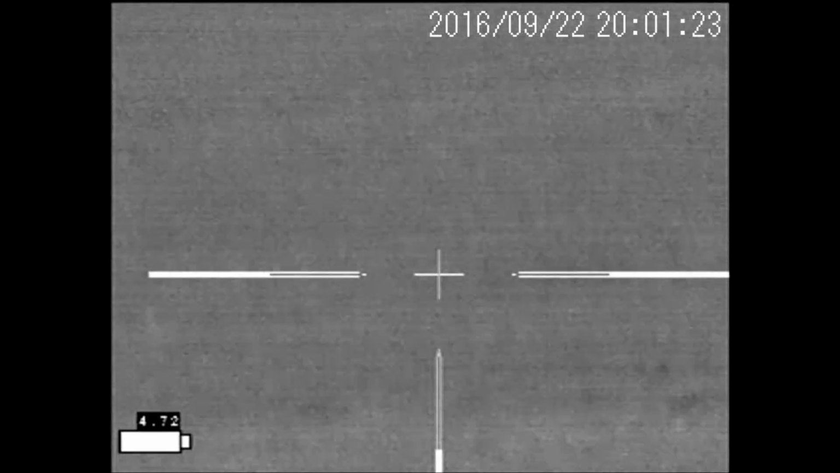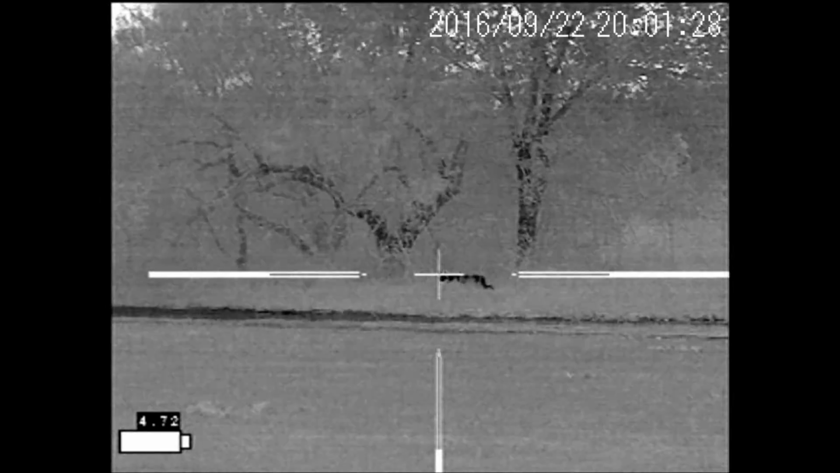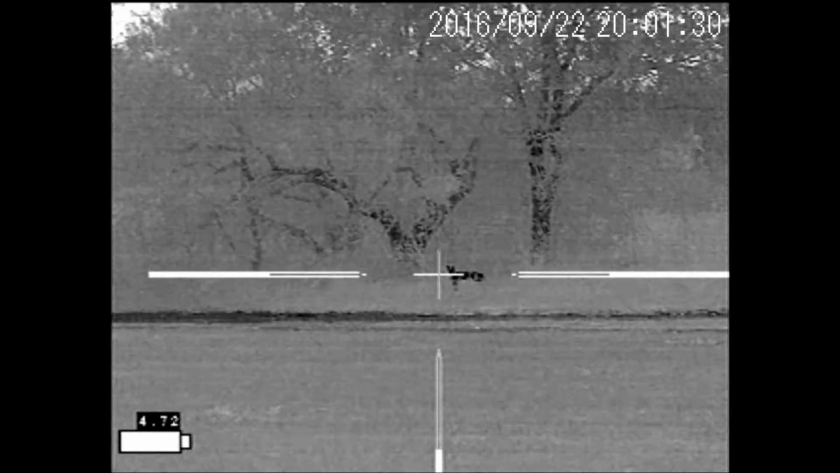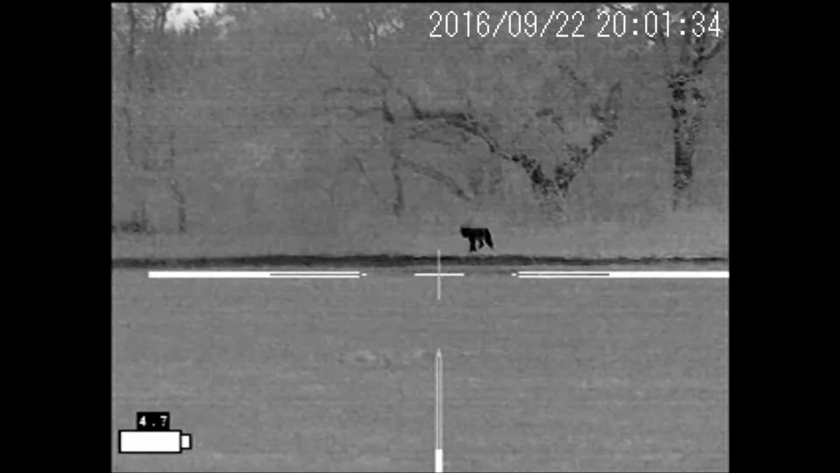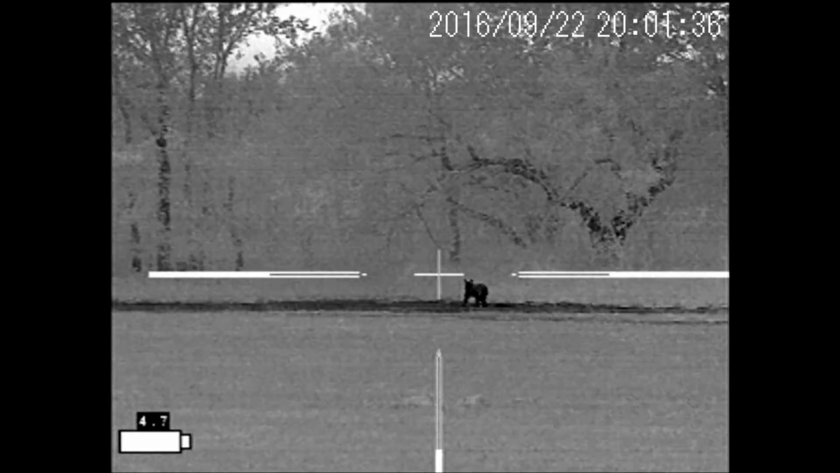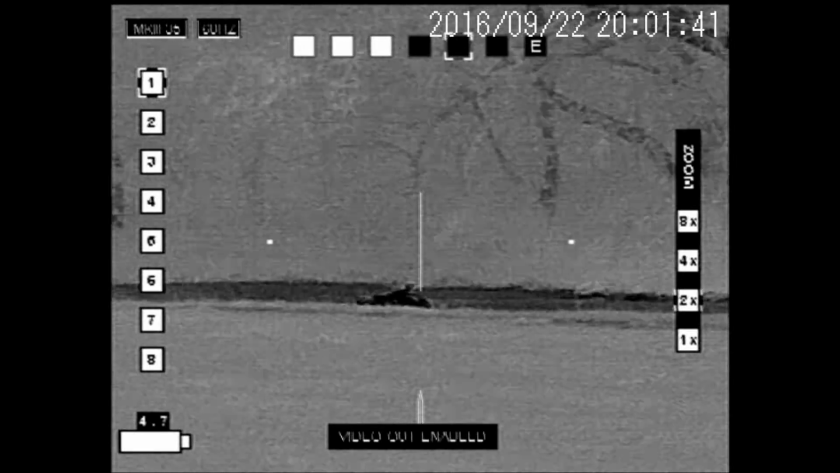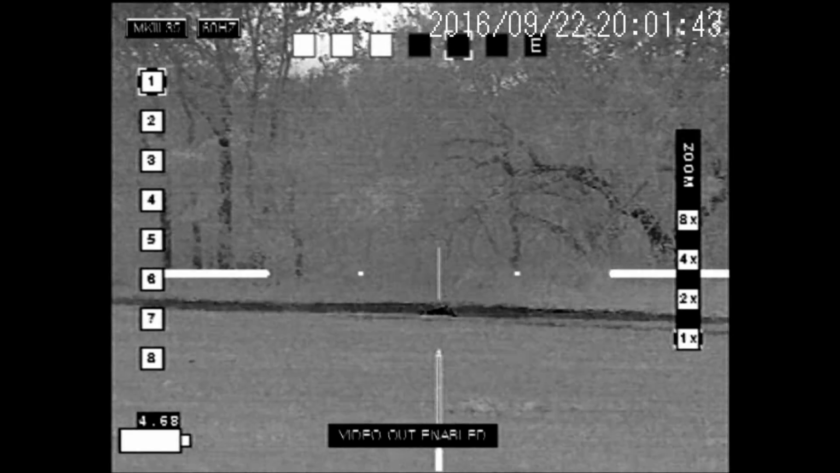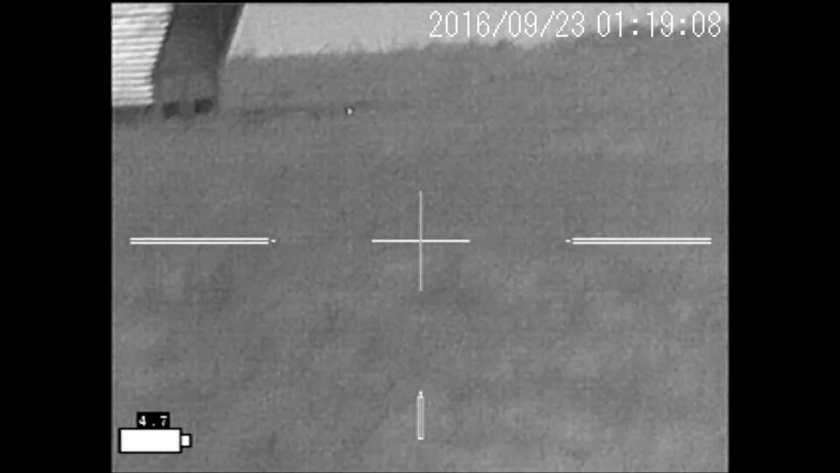So let's back that up and watch it one more time. You can see him. He's coming to the call. Again, he's coming to baby cottontail also. It seemed to be a pretty effective call that night. And I've been looking for a big bobcat for a while. He's at 172 yards. So you can get an idea of how big he is. And zoom in, take one to the chest. And he goes down, doesn't move an inch. On to the next.